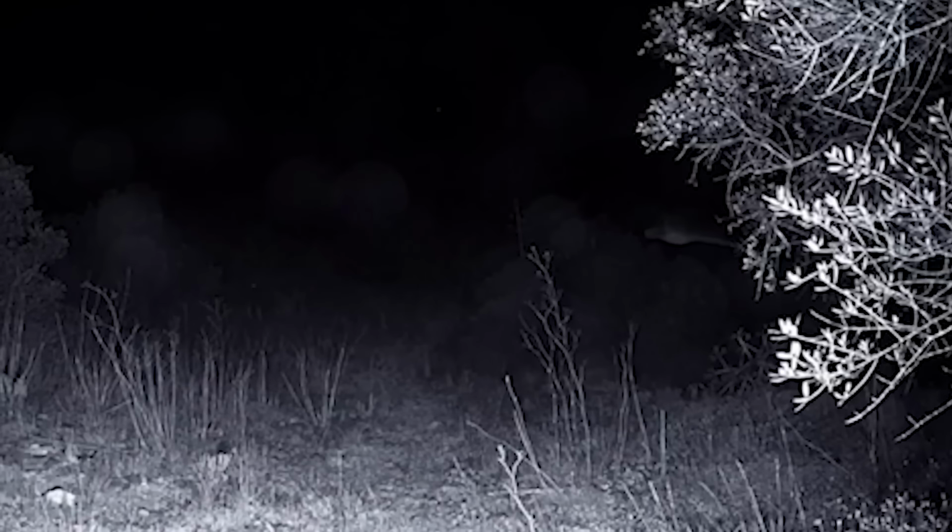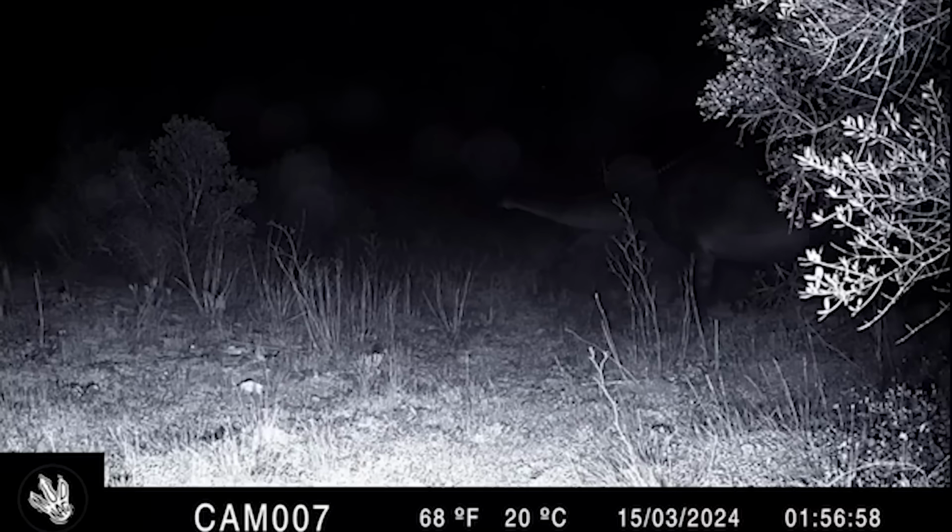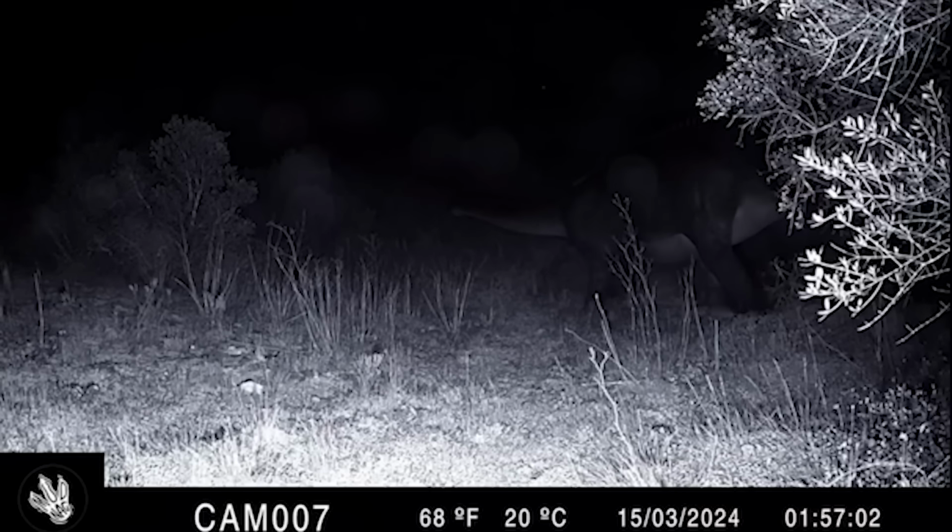Suddenly, we see a creature with a long neck begin to enter. Its lumbering steps can be heard as it continues on, and once it's fully in frame, it is clear as day that this is a dinosaur. Likely some kind of brontosaur.